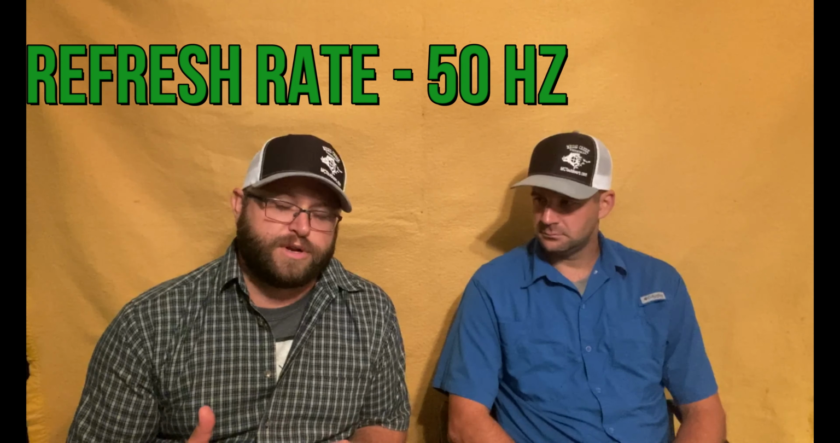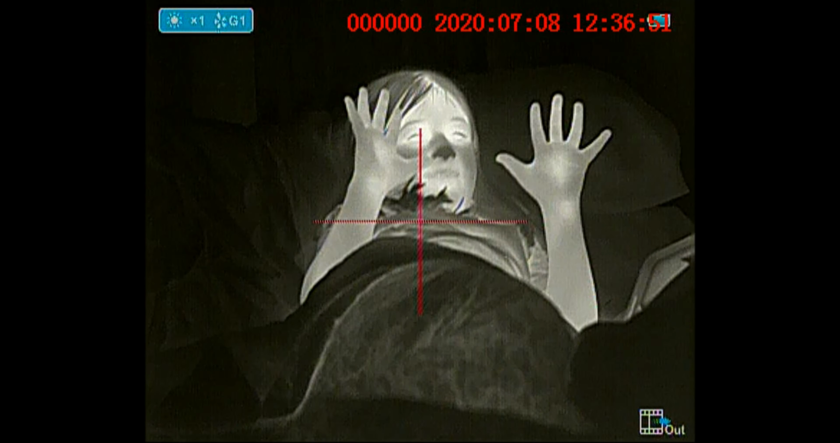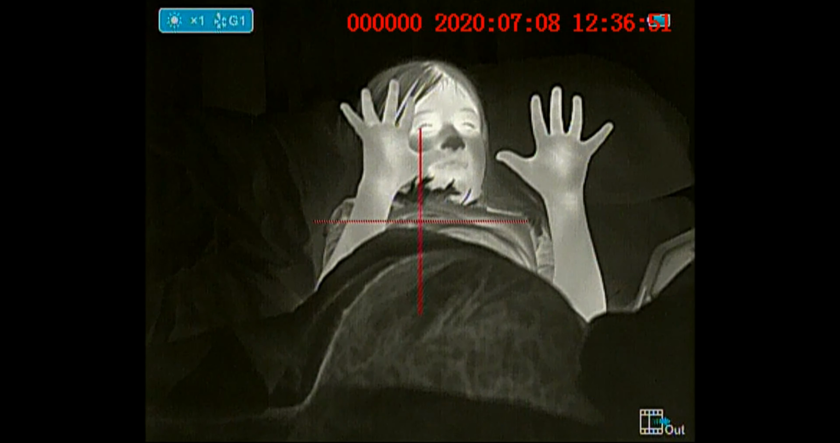But now let me roll in some footage where I took this thing, got on the golf cart, went down the road a little bit, and we were looking at some cows, some houses, different things that are just all right there at the end of the road. And again, you've got an adjustable focus knob on here so you can get this thing super tight, super clear, very beautiful, easy to record with that DVR. Simple. I loved it.